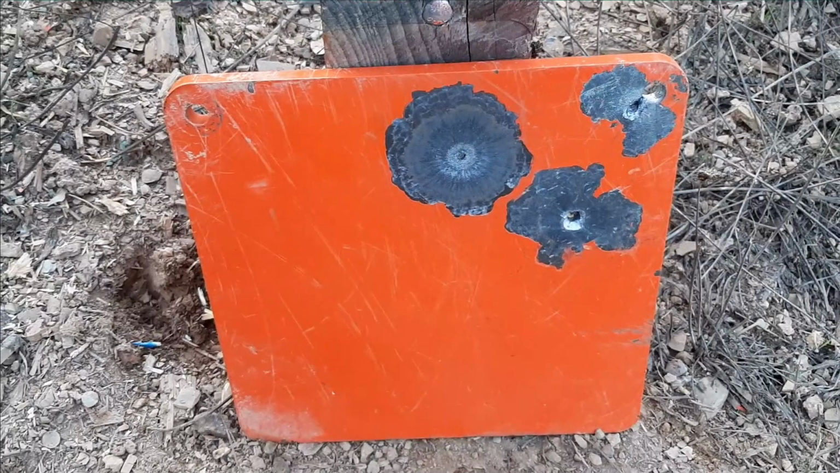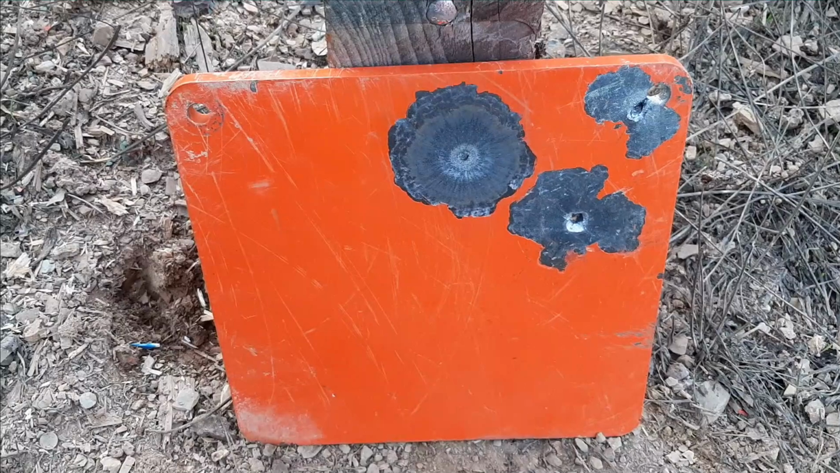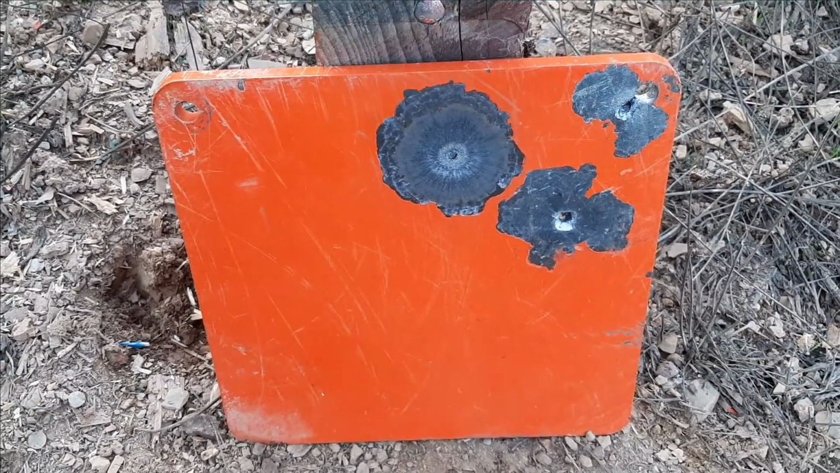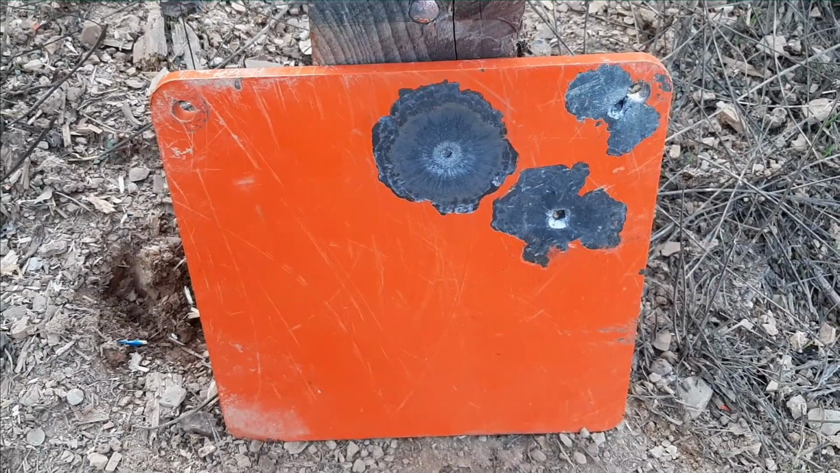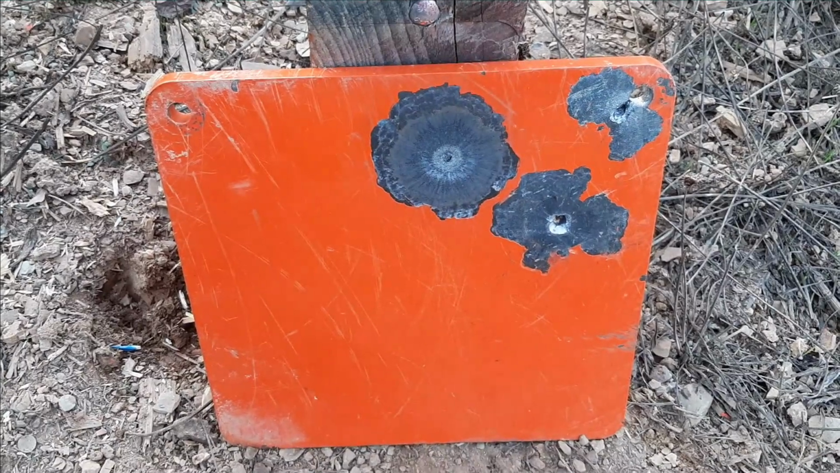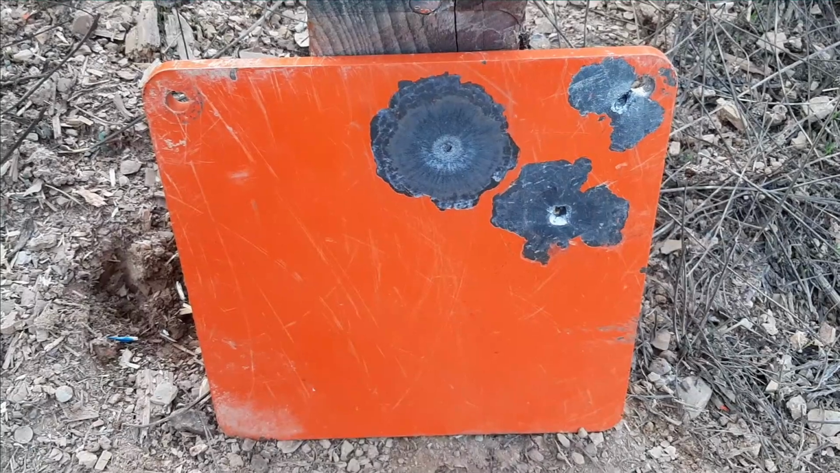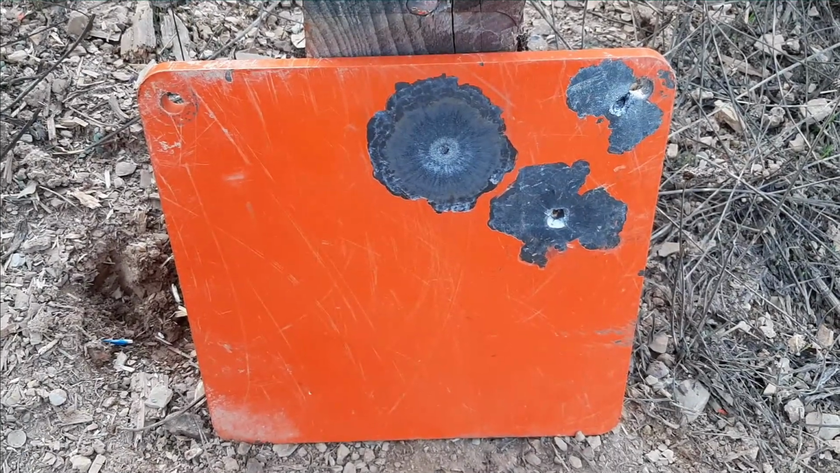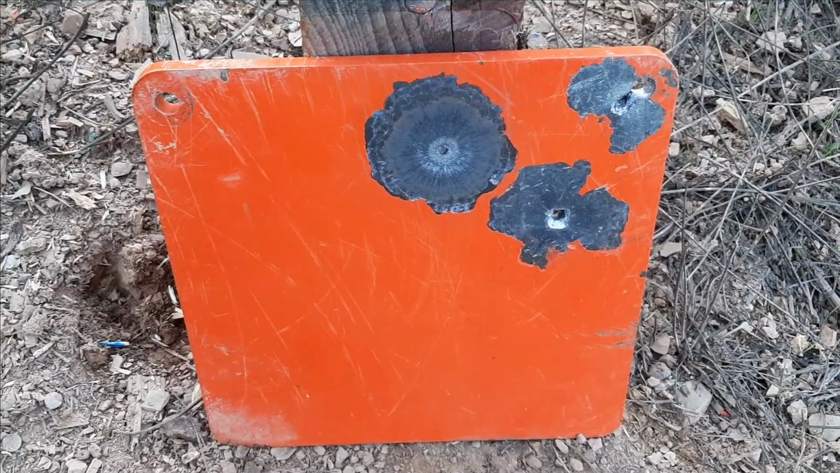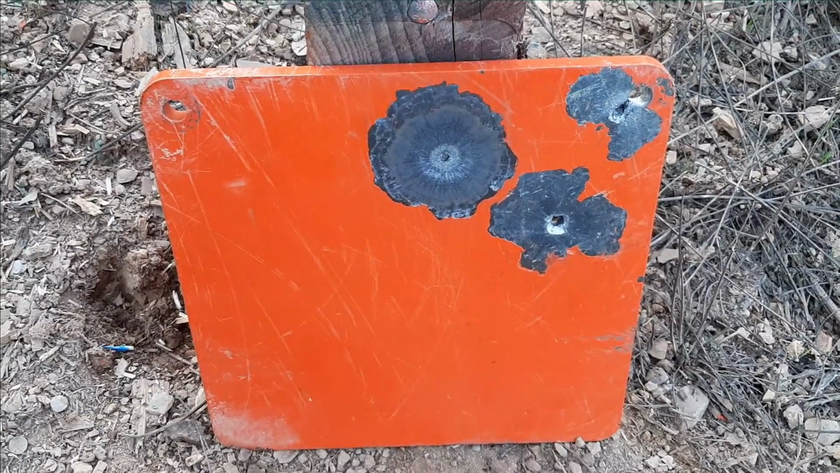But one thing about thermals when you mount them on your rifle is don't expect the same level of accuracy as with a normal daytime scope, because number one, you don't have the same clarity, so the repeatability of your point of aim is a lot less. And number two, you have the parallax factor with something like this where you're mounting something in front of your scope, so you're never going to really get an extreme level of accuracy even with a $20,000 thermal scope. So that's just something to keep in mind.